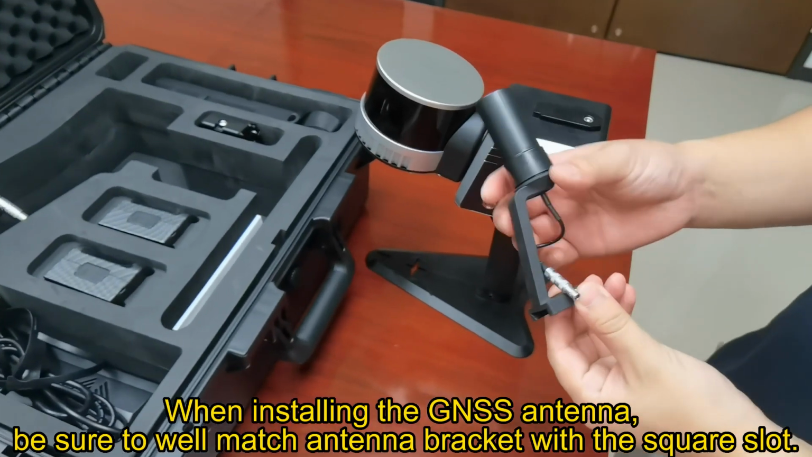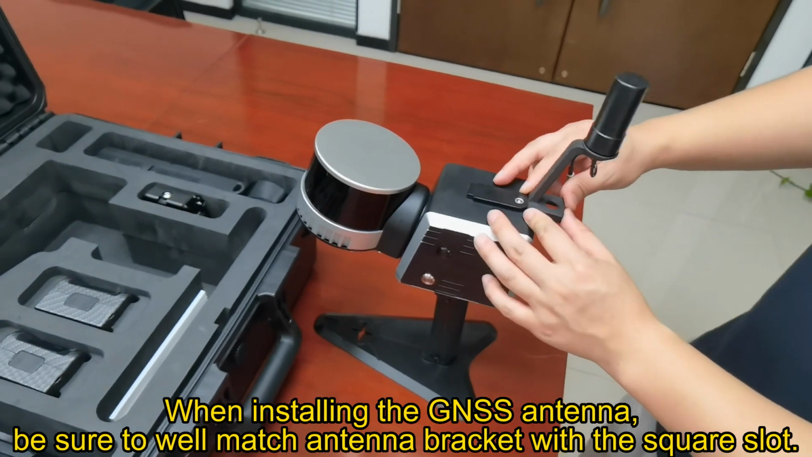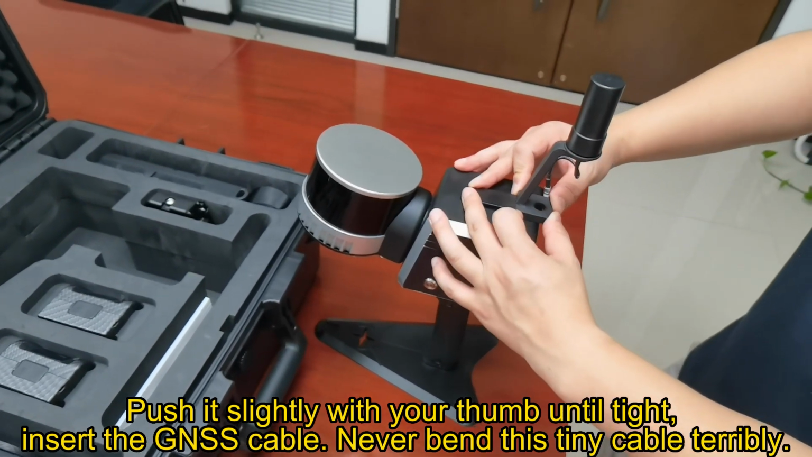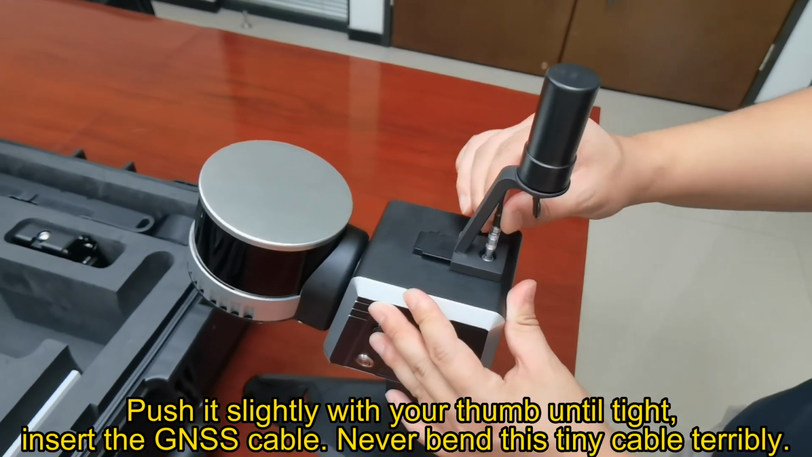When installing the GNSS antenna, be sure to match the antenna bracket well with the square slot. Push it slightly with your thumb until tight. Insert the GNSS cable. Never bend this tiny cable terribly.